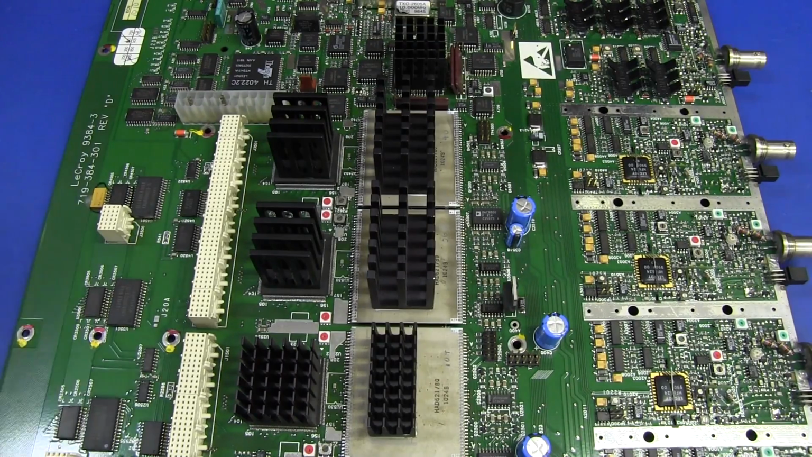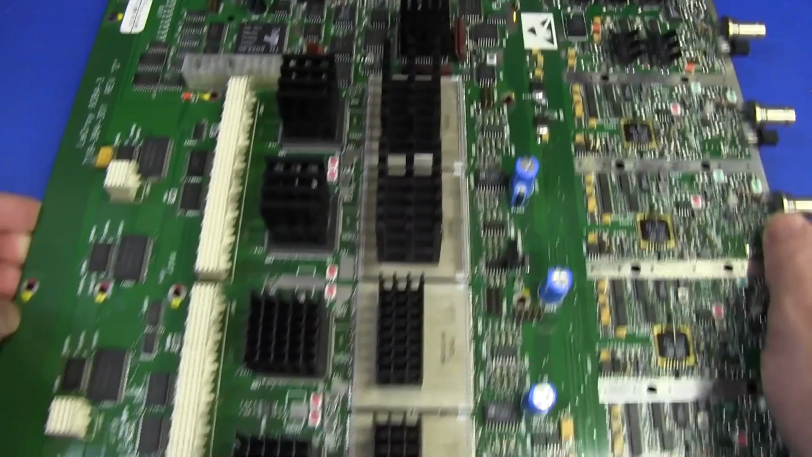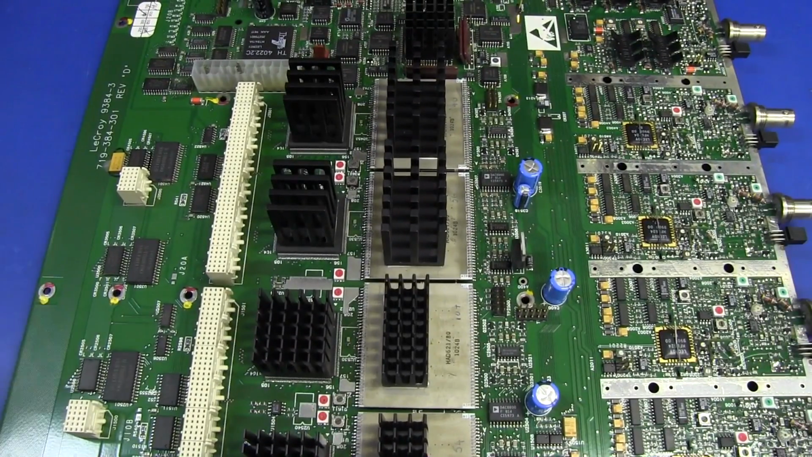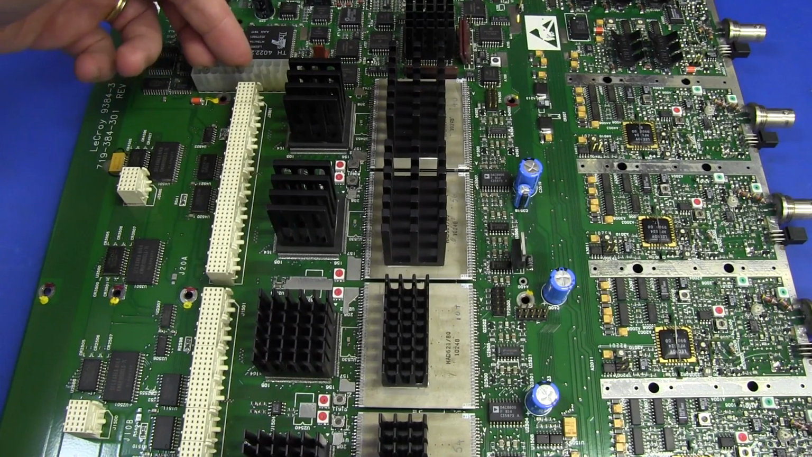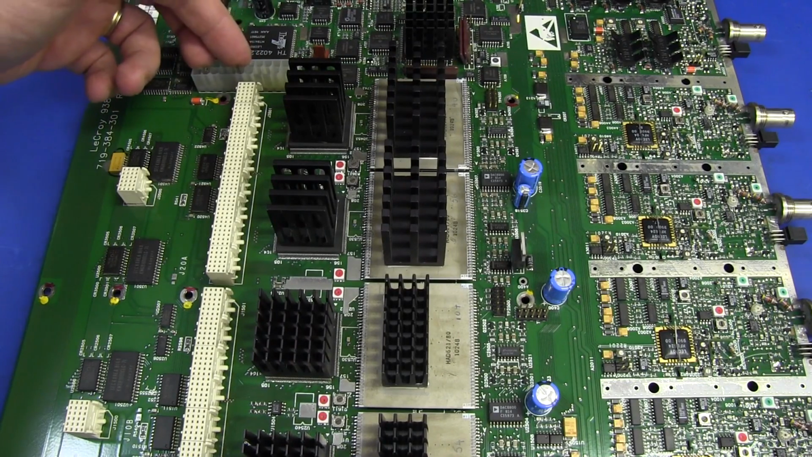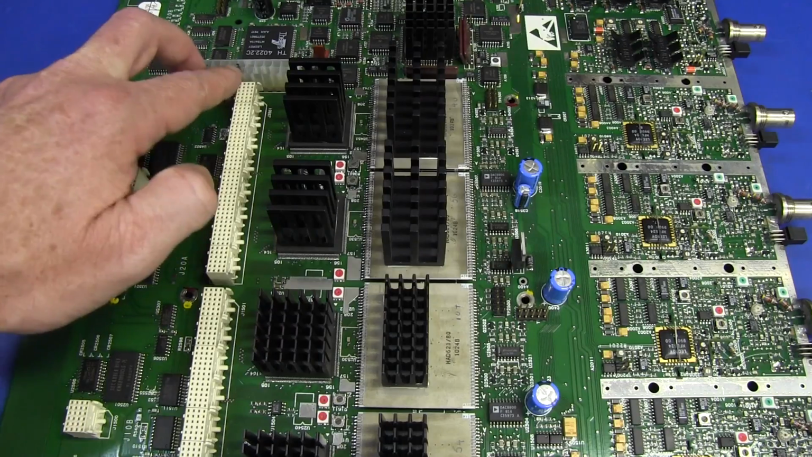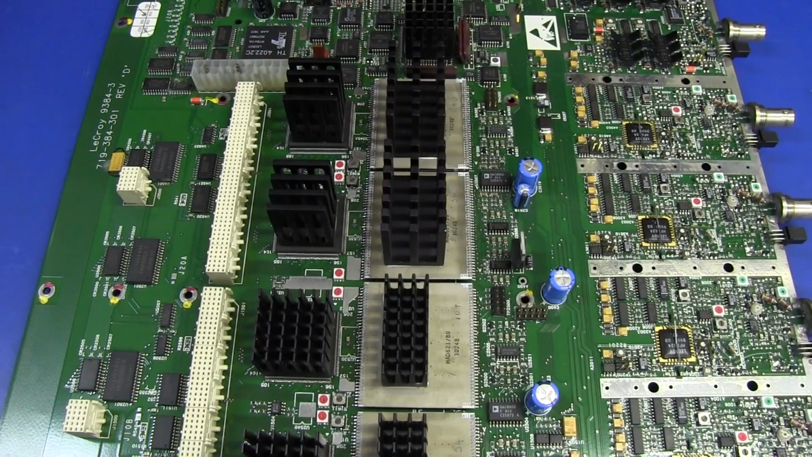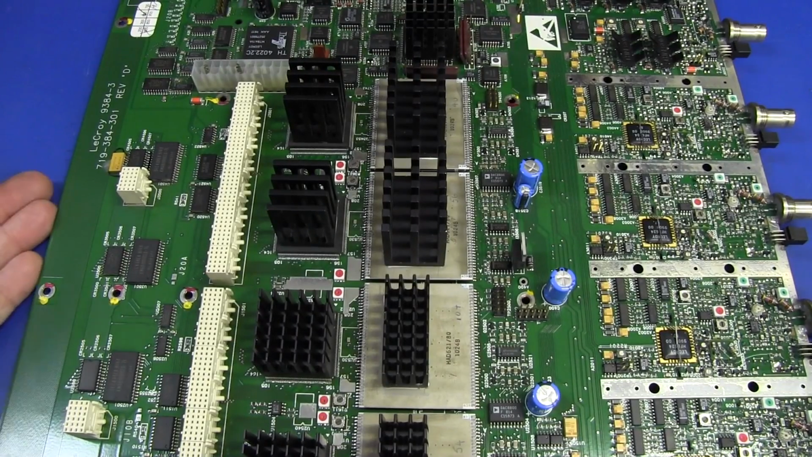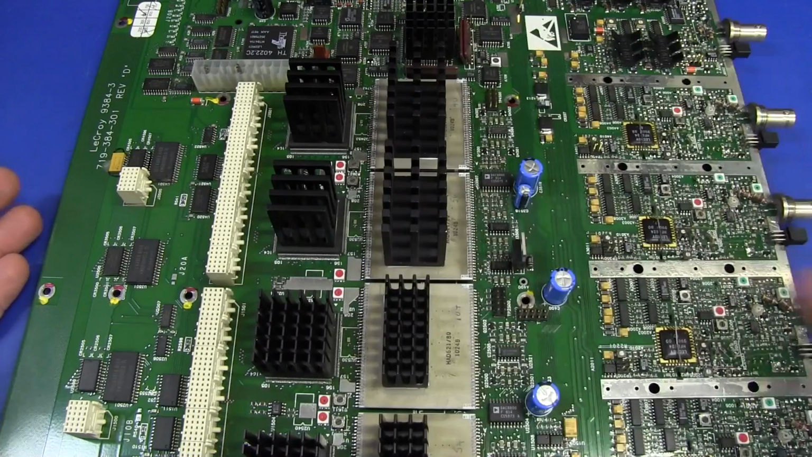So I thought we'd start again, because we got to the point in the previous video where we found a 0.1 ohm or thereabouts short across the 3.3 volt rail, and we tried to track that down. I explained how the usual culprits are the bypass caps or one of the semiconductors.